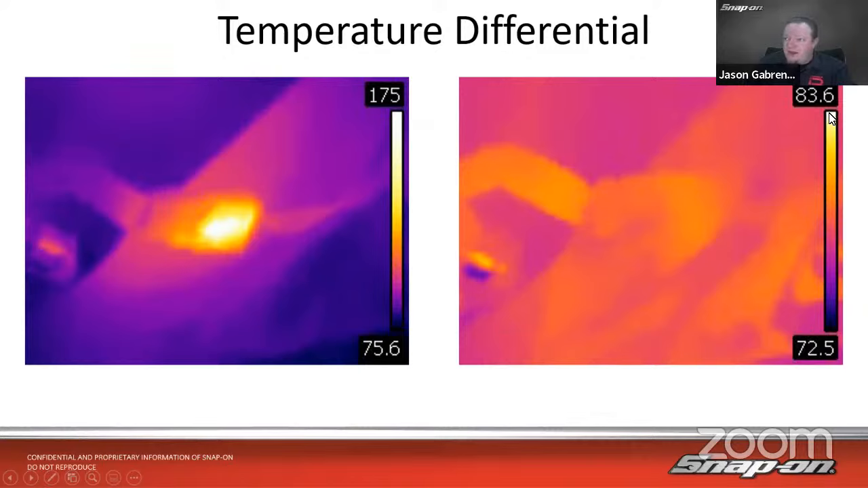But over here, the hottest thing in the scene, right over there, that little white spot, is 83.6 degrees. But in this scene, the hottest area is 175 degrees in this connector right there. So it's the temperature difference between the hottest thing and the coldest thing on the screen that we're seeing. It's not necessarily hot versus cold, because 83 to 72, what's that, 11 degrees? That's not a huge difference from low to high, but it still runs on the same scale.